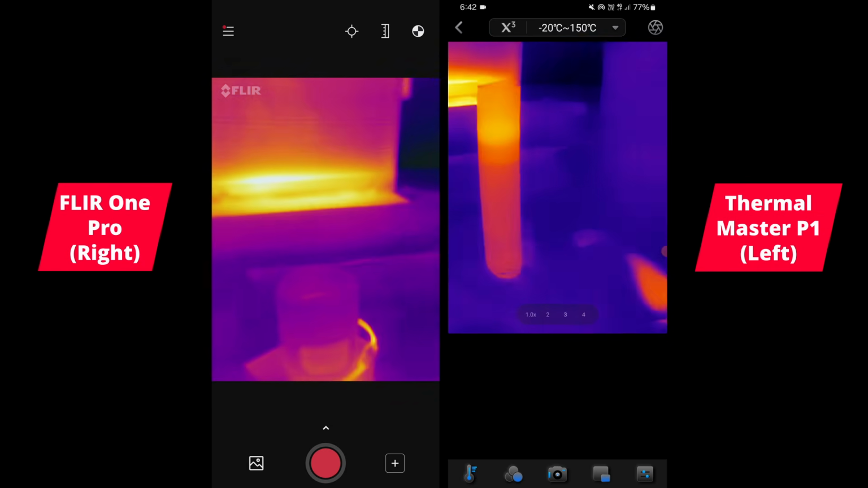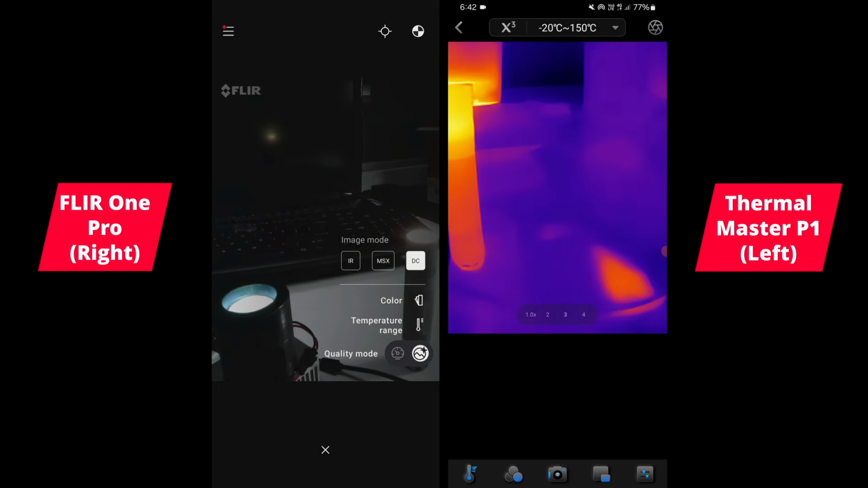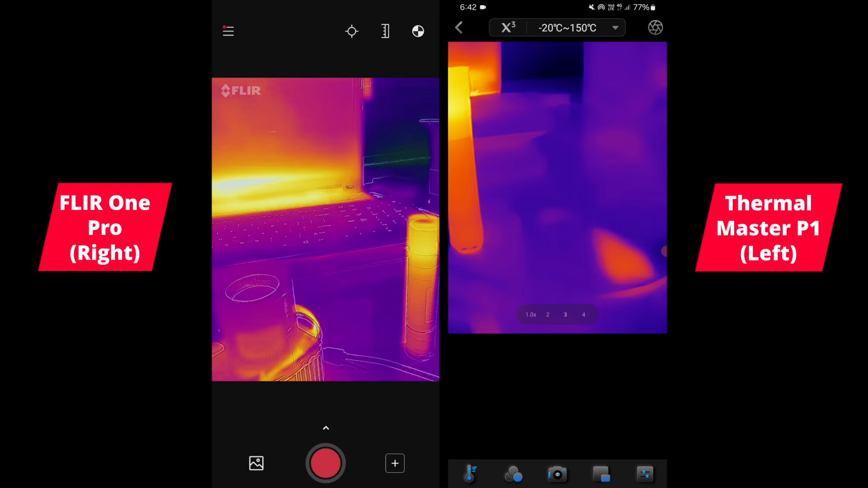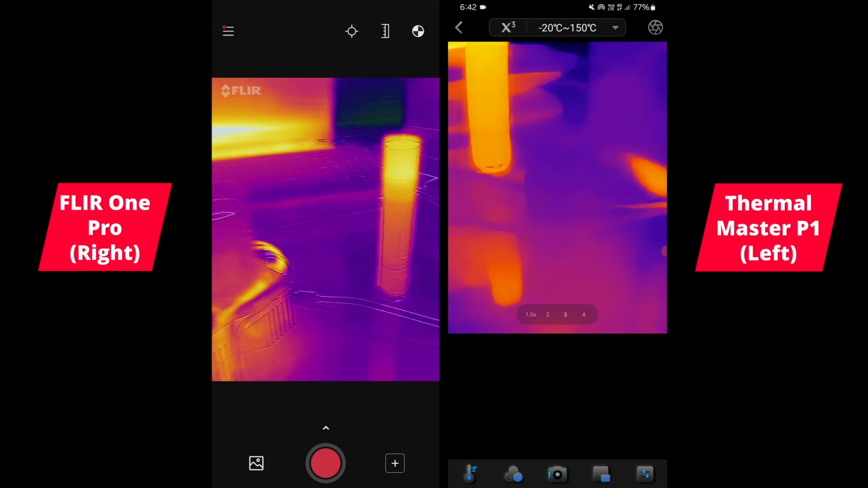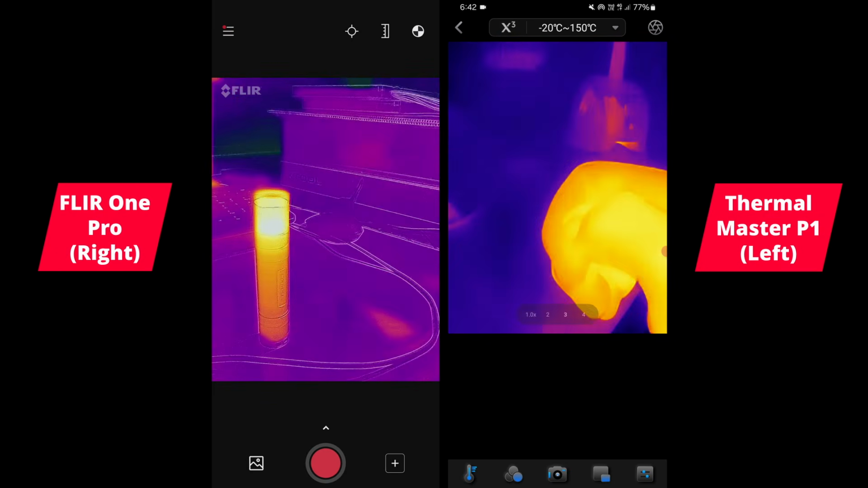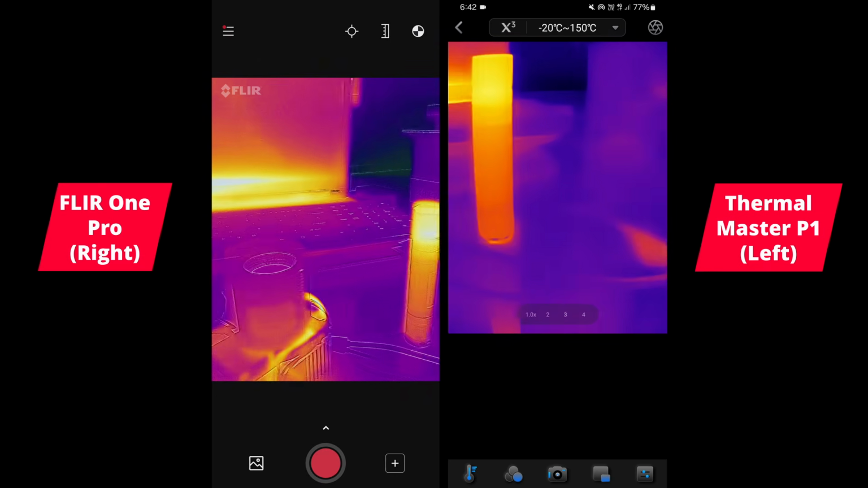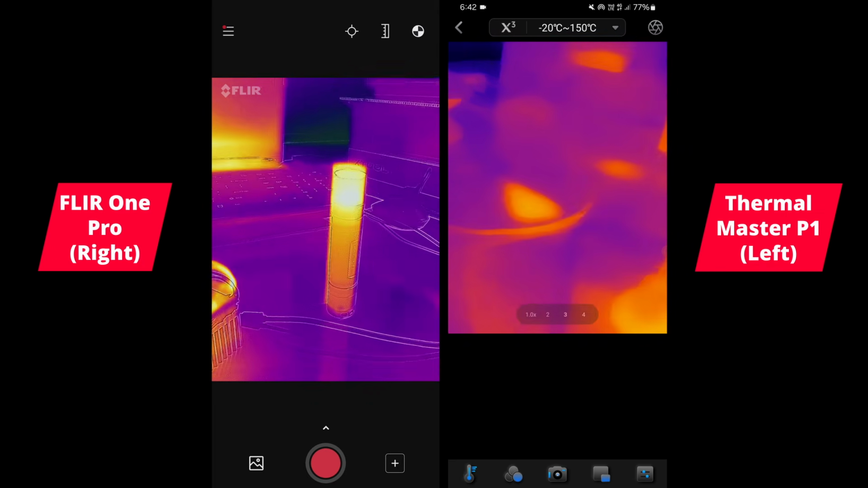And the one thing you can do with the FLIR is that you can activate this MSX mode there. So that, or the DC, which is basically just the normal camera on, which I don't really see a point in that alone anyway. So yeah, you can see how it combines the camera with the secondary camera and the thermal with the FLIR, sort of add details on.